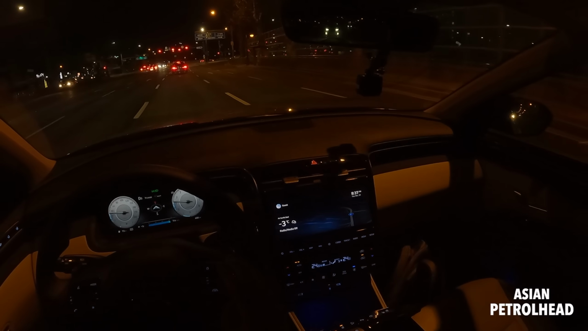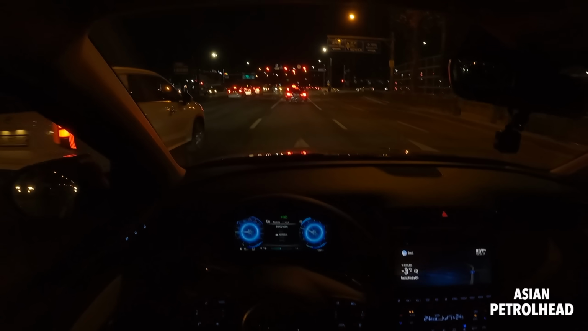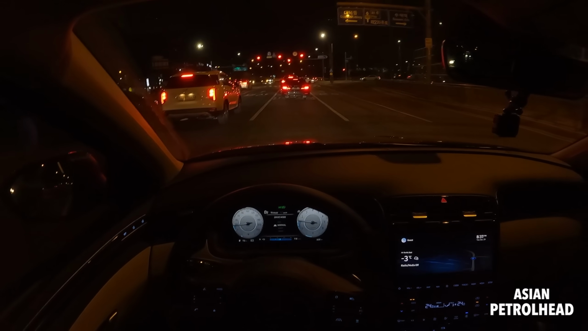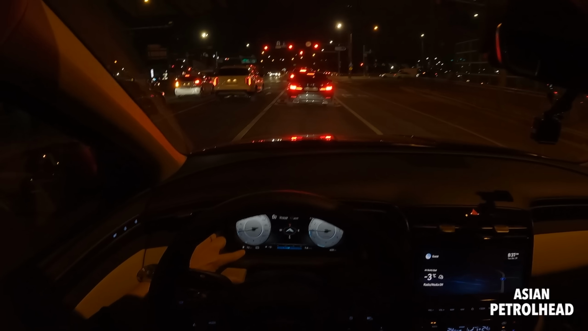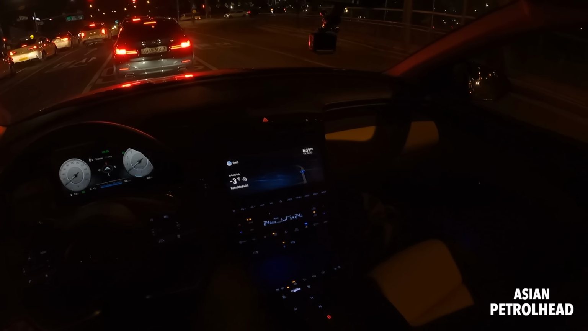So I'm going to show you pretty soon. We have a total of 4 drive modes. Let's start driving with normal mode. Out of gas, range only 72 kilometers. So looks like we have to go hit the gas station. Okay.